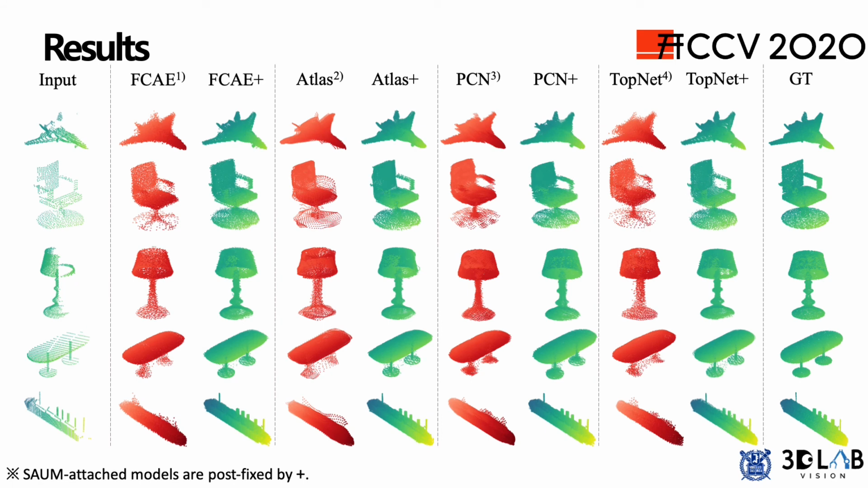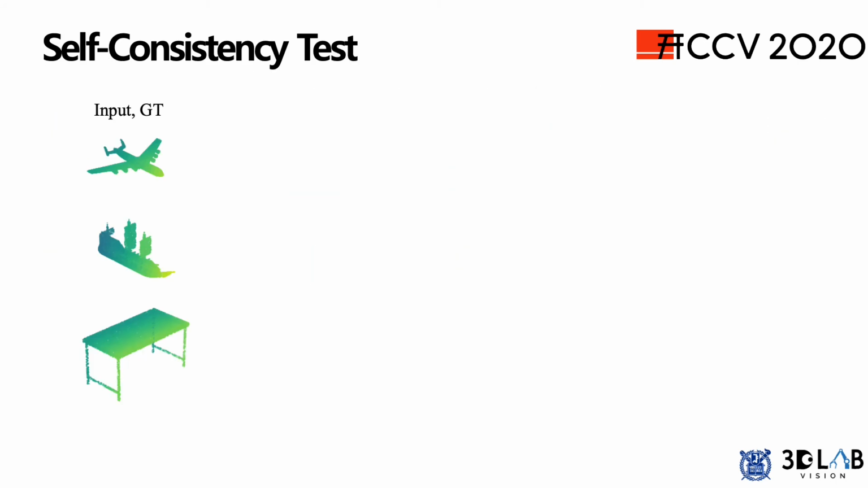The green points are the outputs of the SAUM attached models. We write down the 2-branch models with the decoder architecture's name postfixed by a plus sign. With the aforementioned properties, our 2-branch network can generate point clouds preserving the details, enabling the locally consistent point cloud completion. As an additional experiment, we ran a self-consistency test.